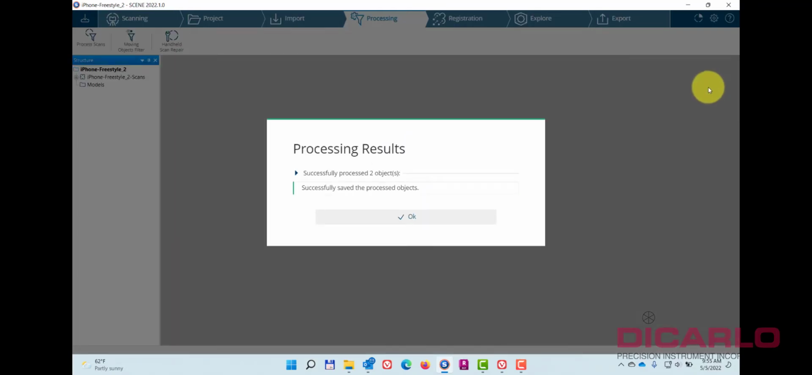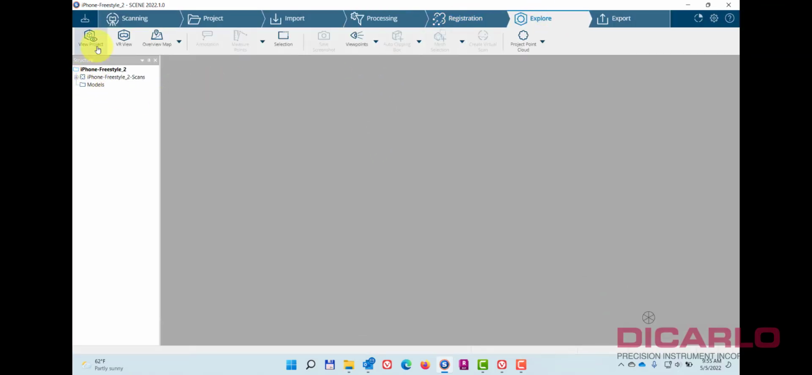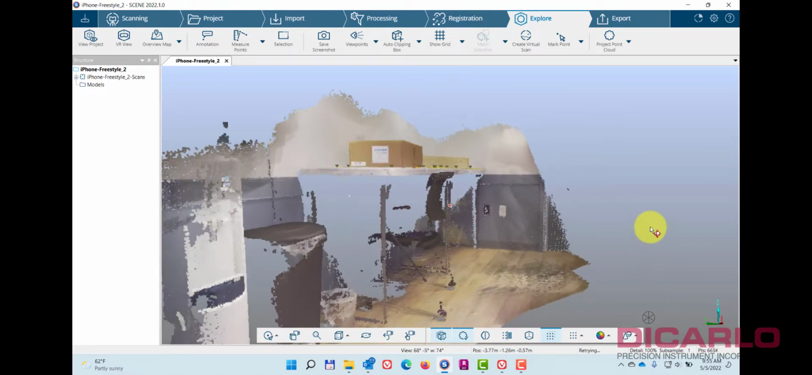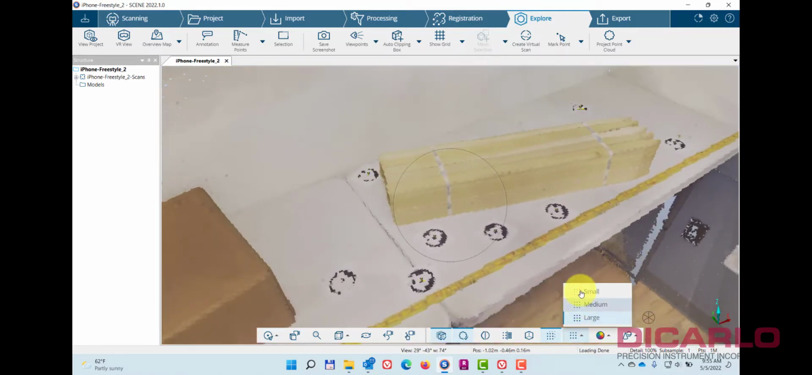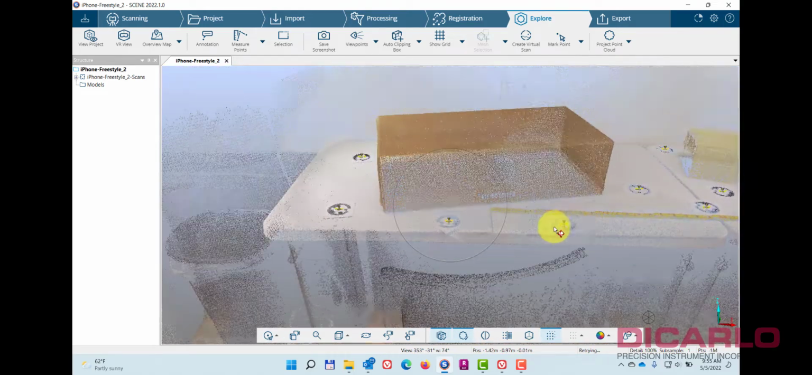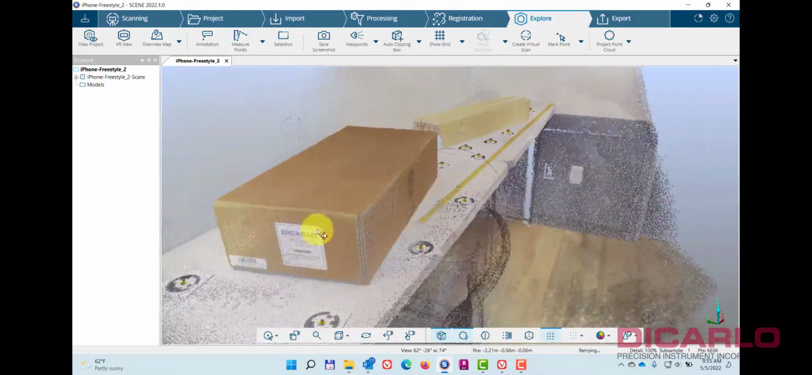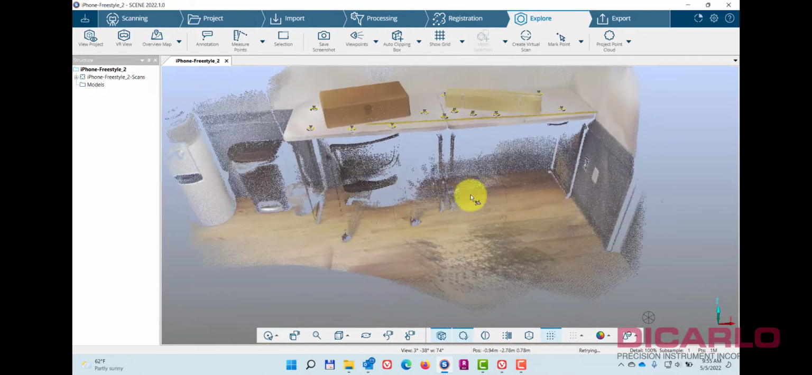All right, well, this took around 2 minutes to actually process. We'll hit the OK button. Let's see the project now. It should be a little cleaner. I'll see those floating points in the middle of nowhere, but the data looks like it's relatively clean. Obviously, it depends on how fine your little pixels are in Scene, but this is what the data looks like from the Freestyle2 scanner. And what we'll do now is we will bring in the iPhone scan data.